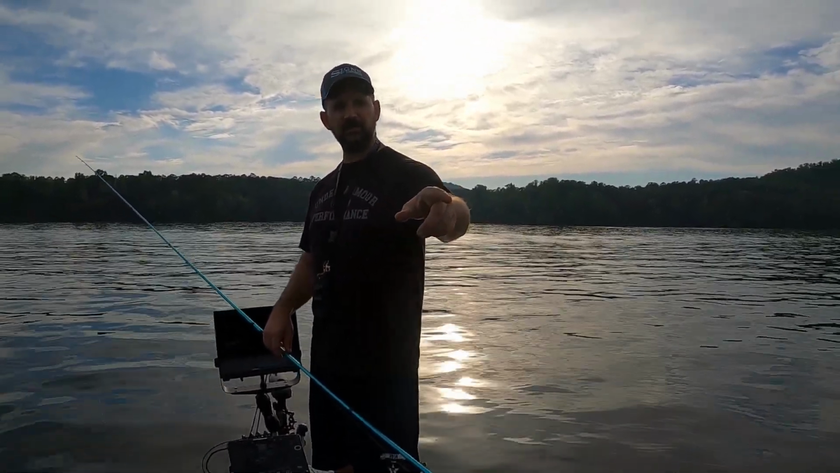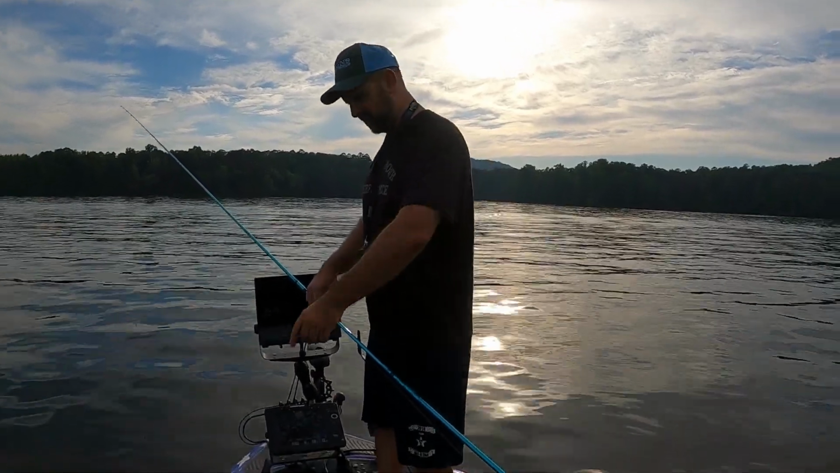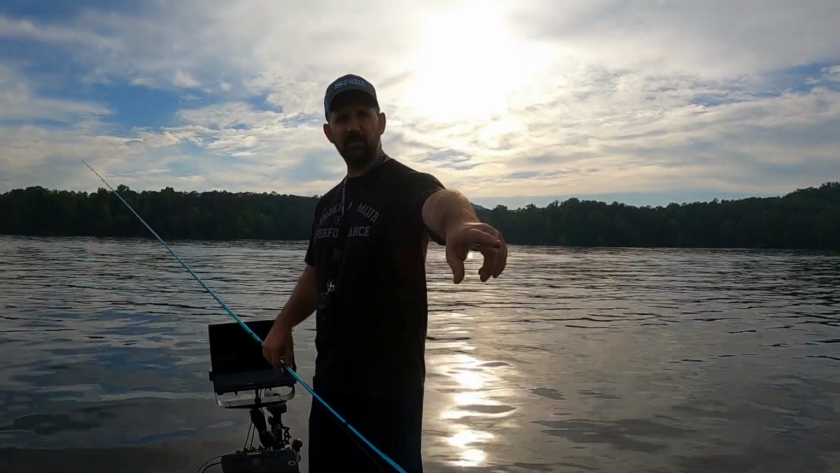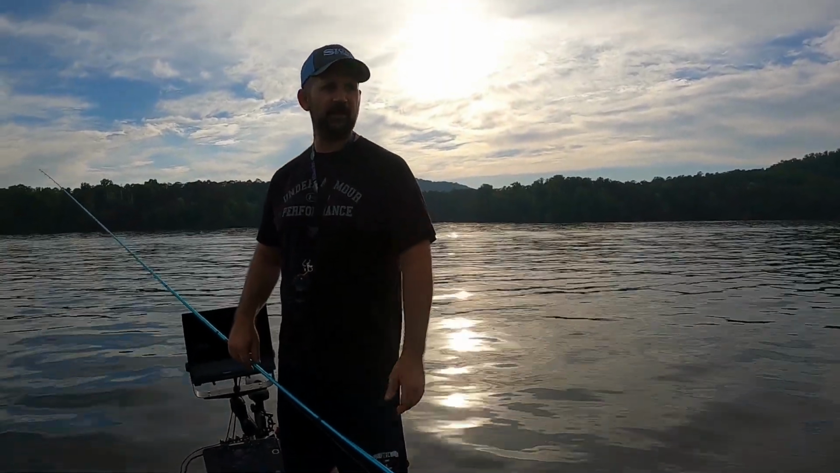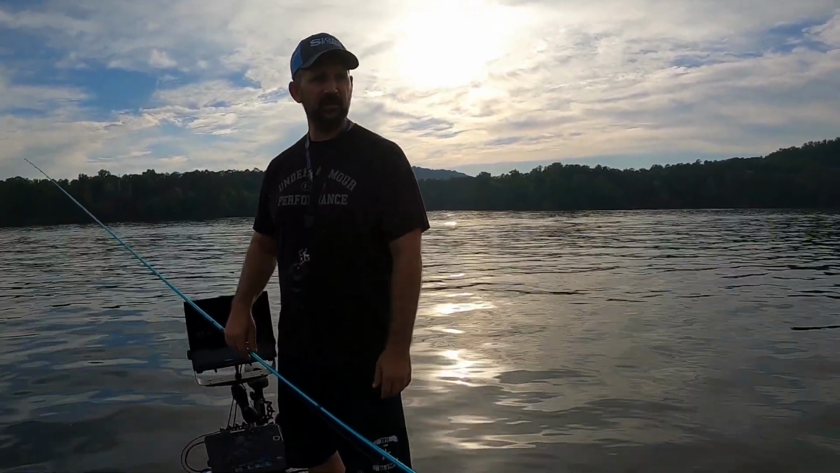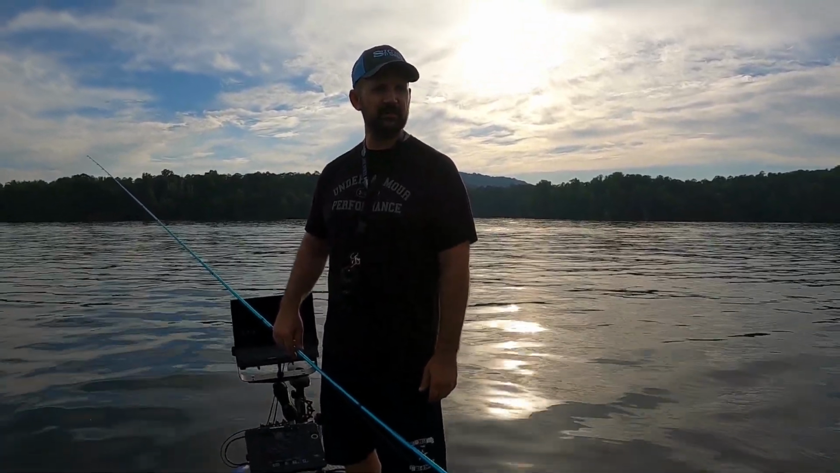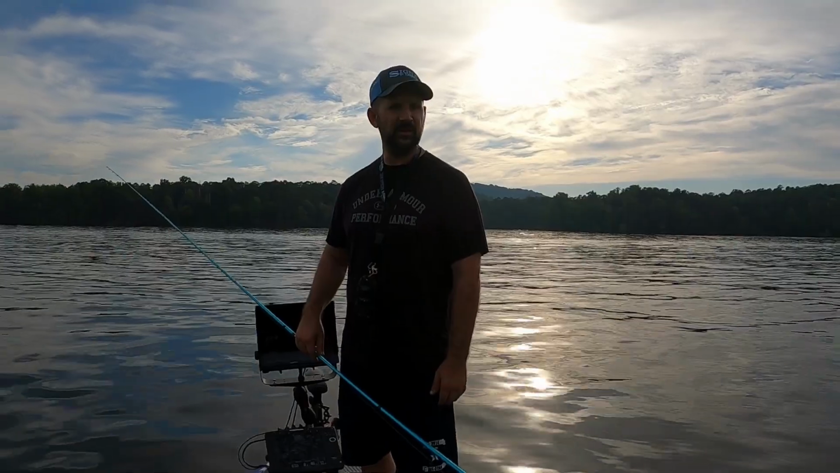Put the positive on the positive. I run the negative up here, connected to this switch, and then run it back there and put the negative on the battery, and that's how that works. But pretty simple setup. It's not that expensive. Try to be cost effective.